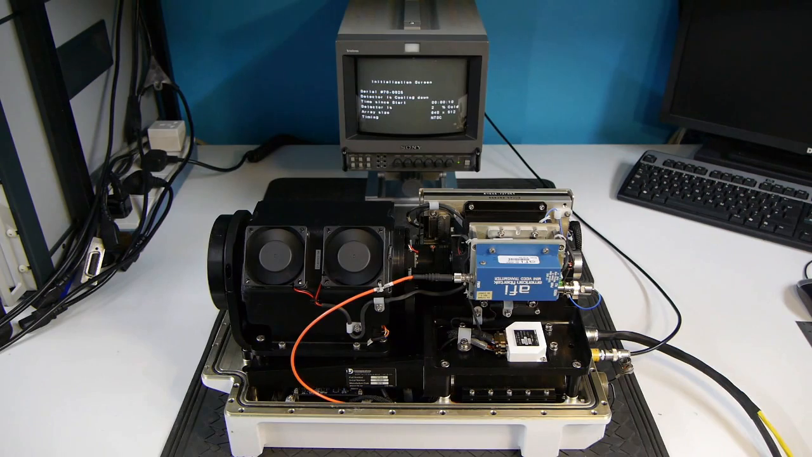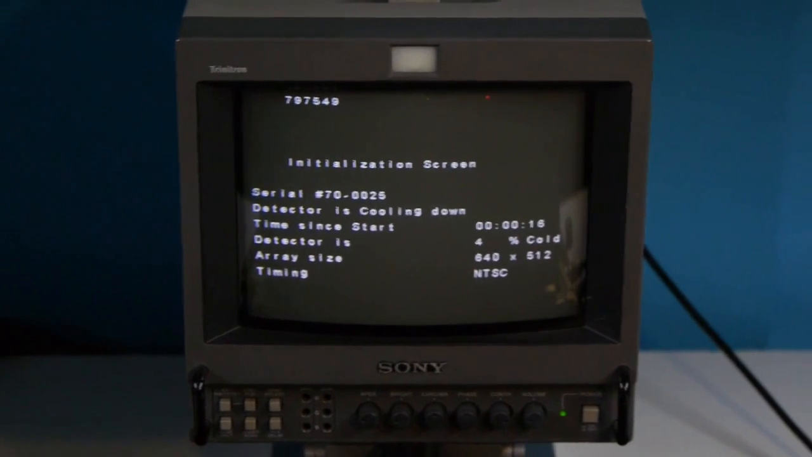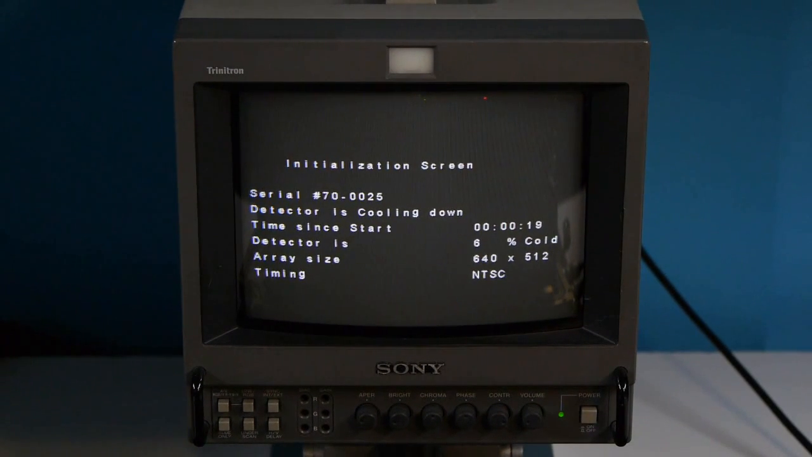Okay, so you can hear the cryogenic pump working. And here on the screen we can see that it says the time since start, 25 seconds, and the detector is 11, 12, 13% cold. Detector array size 640 by 512. Interestingly, it says the timing is NTSC. Now I'm going to have to check that, because my understanding is that this particular unit has PAL timing. I will check on that and put some notes on the video.